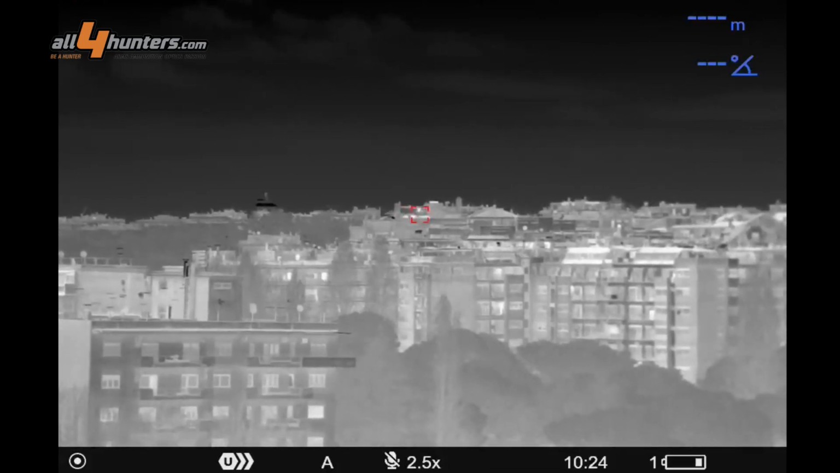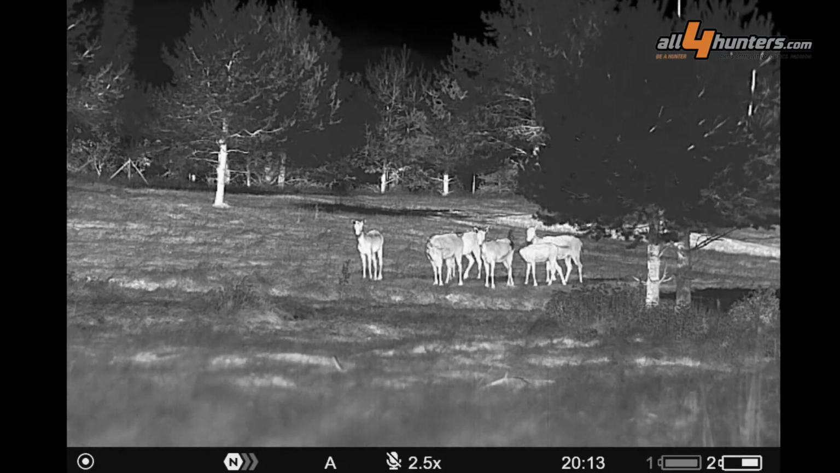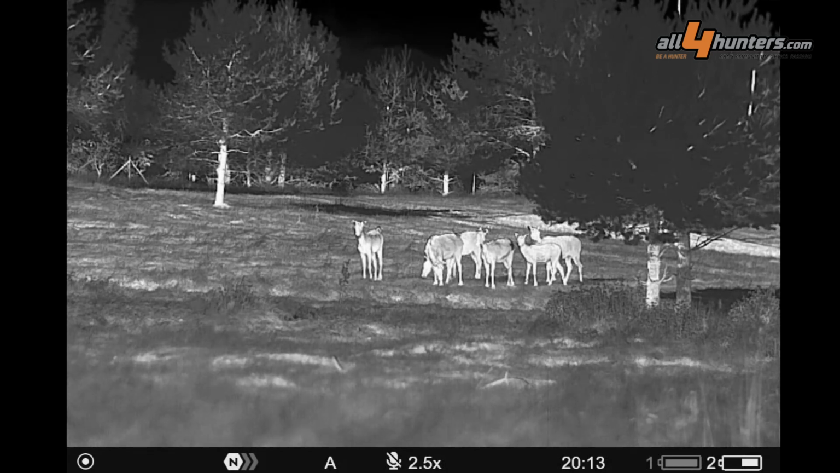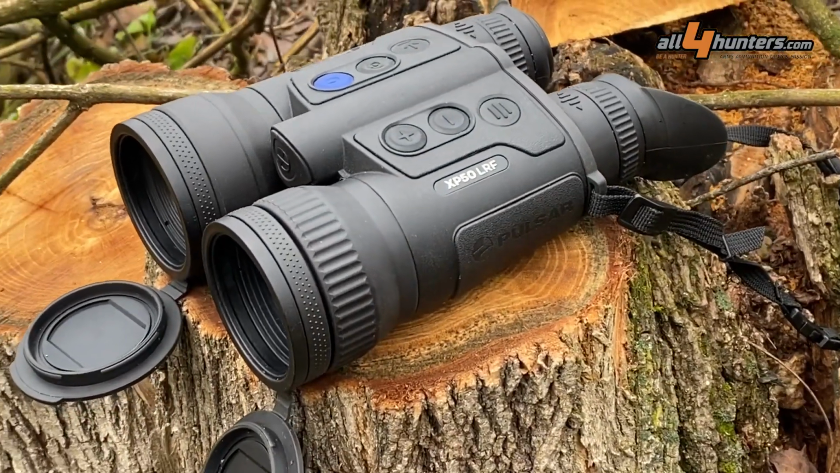Plus, the LRF performance of 1,000 meters coupled with the discovering distance of the Merger of almost 1,800 meters to detect a warm-blooded animal or person makes it really a fantastic device for the connoisseur hunter.